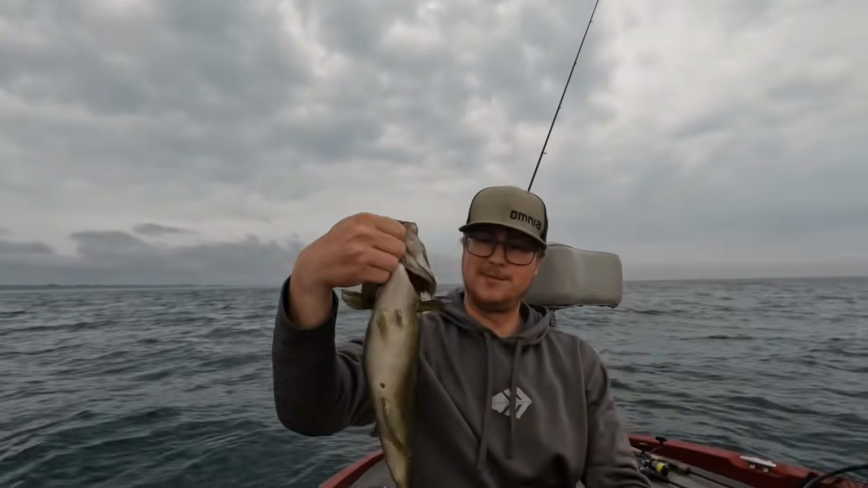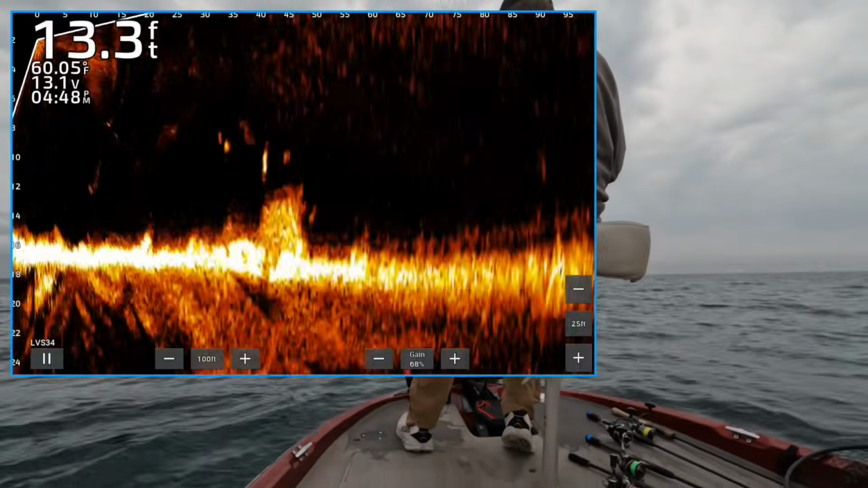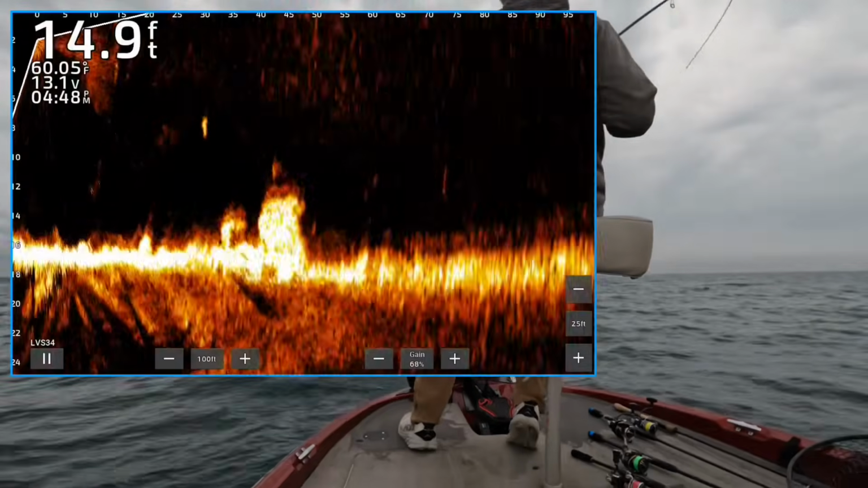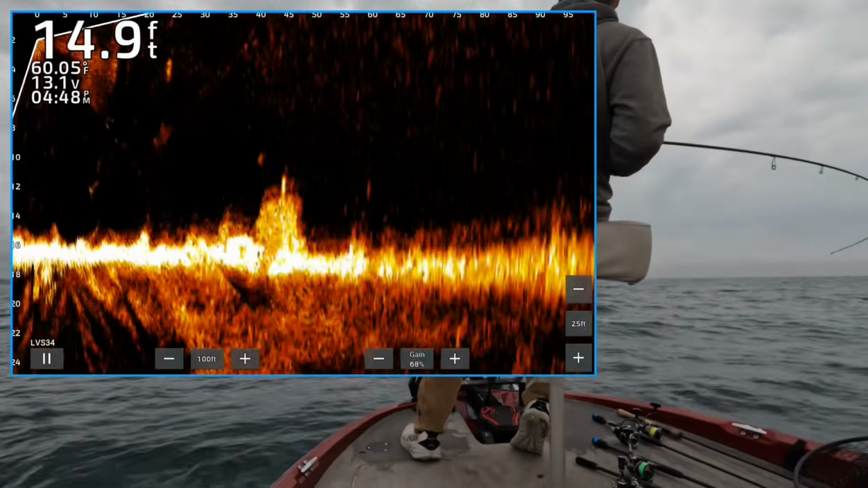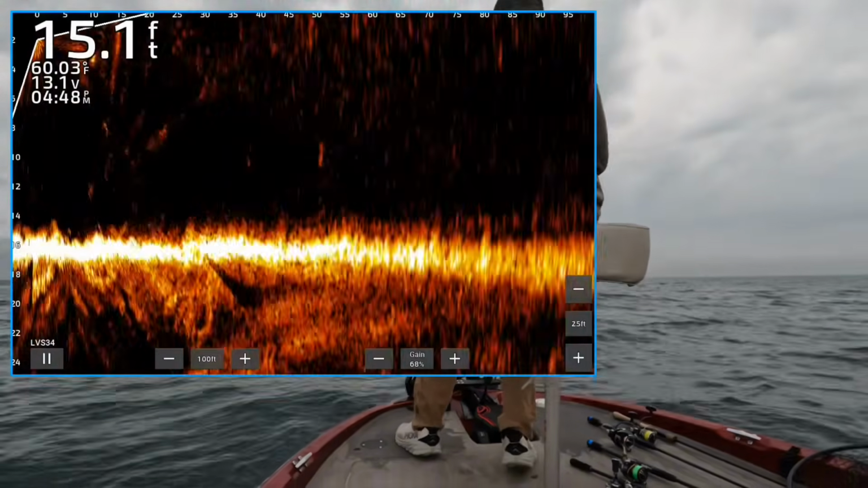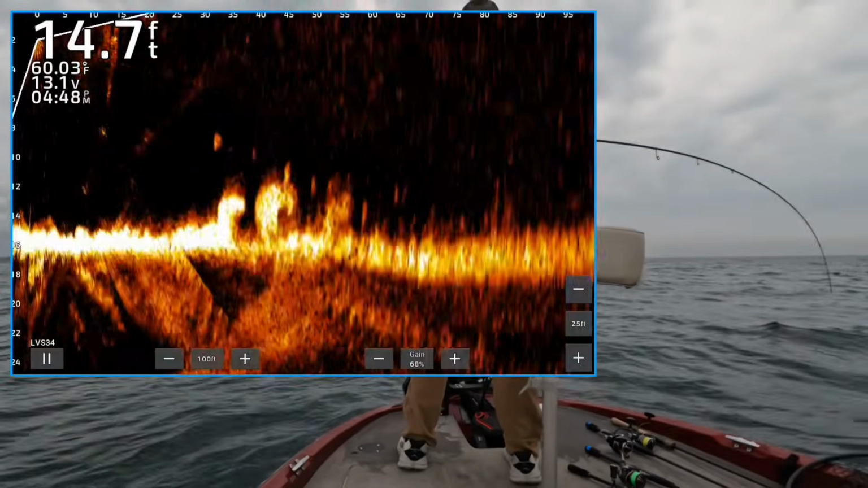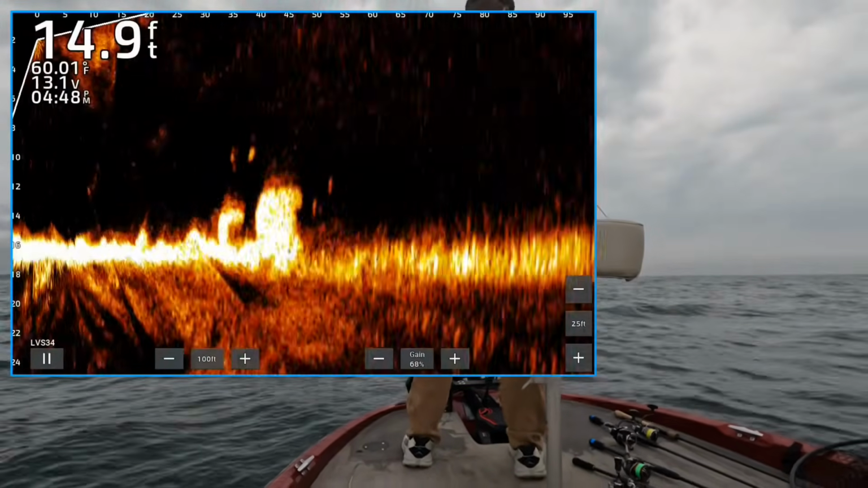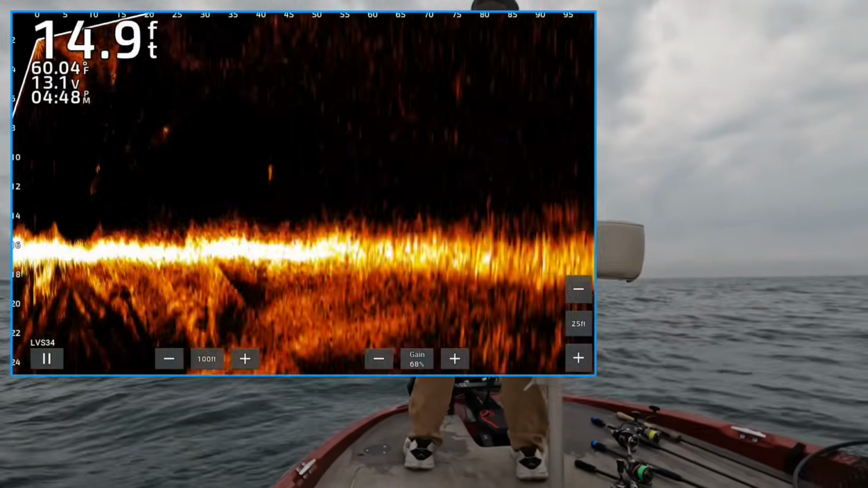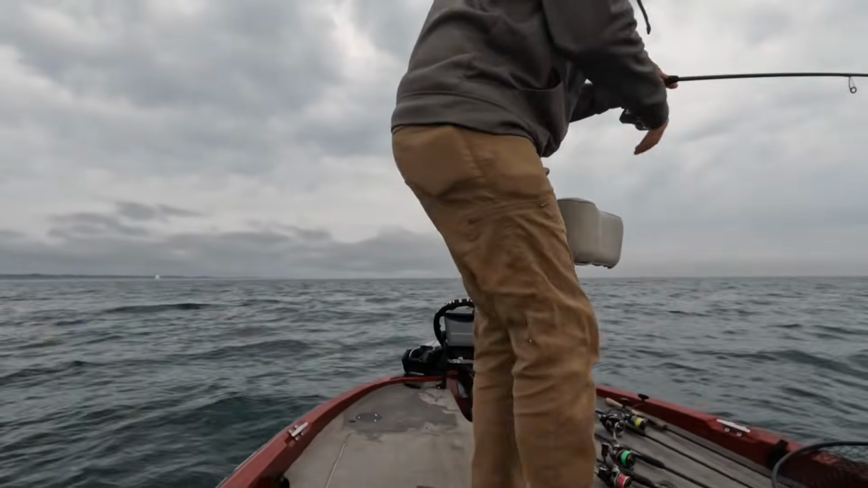Not a giant by any means, but a little 2 or 2.5 pounder. Another nice smallmouth.